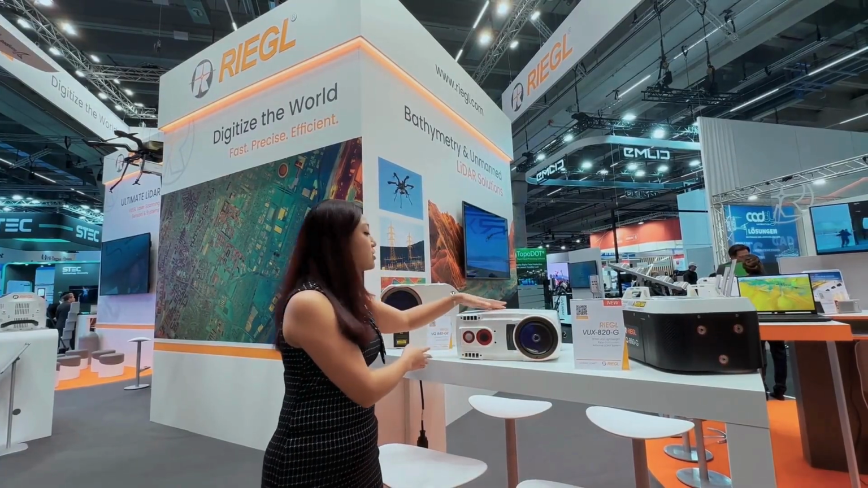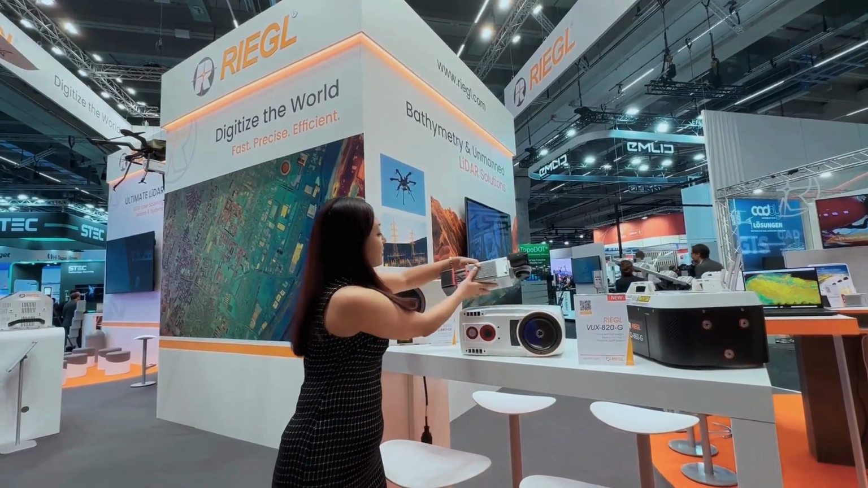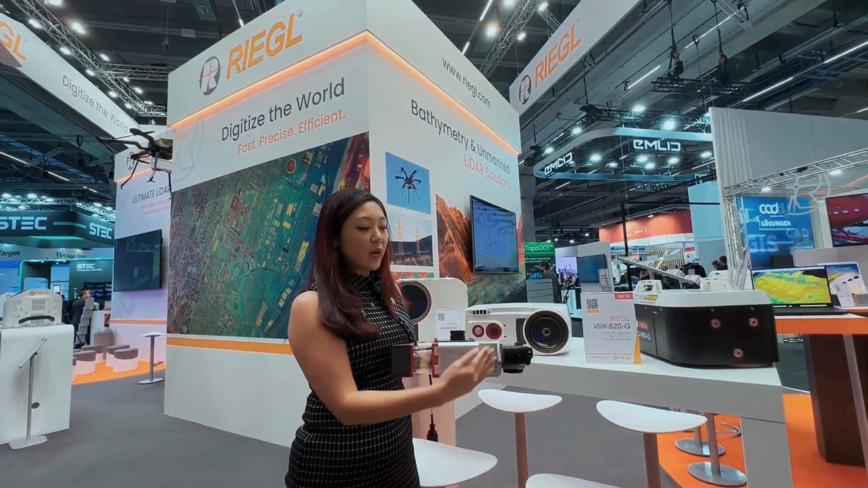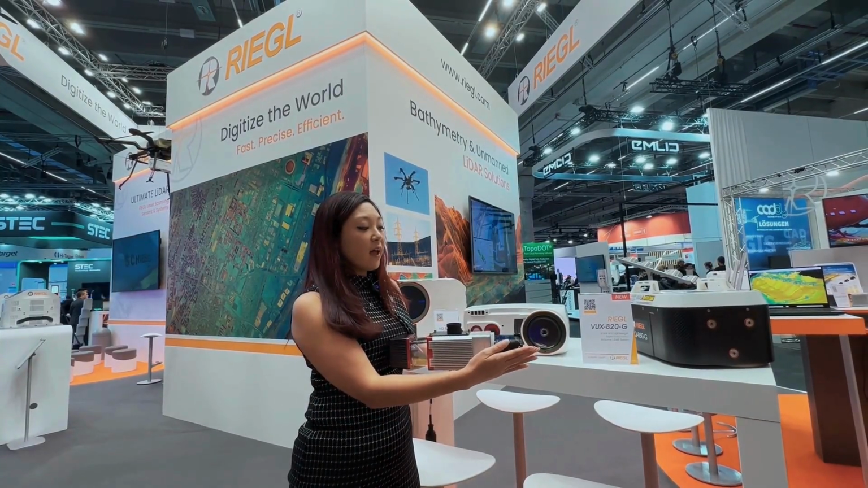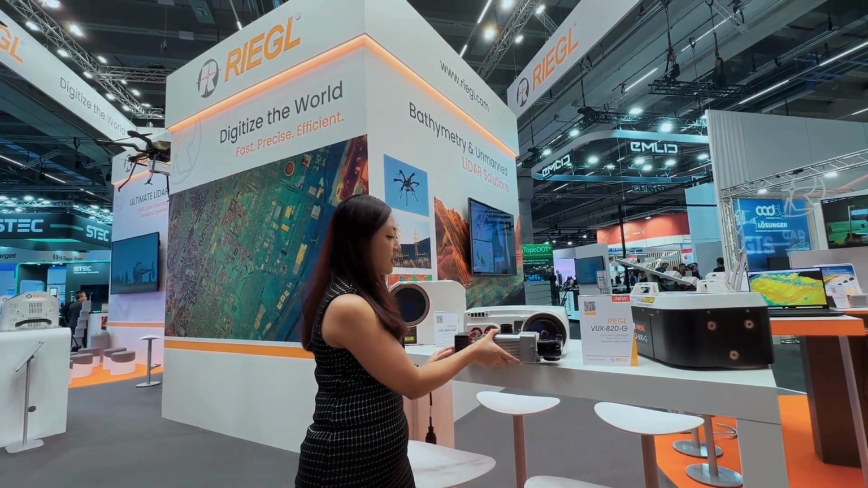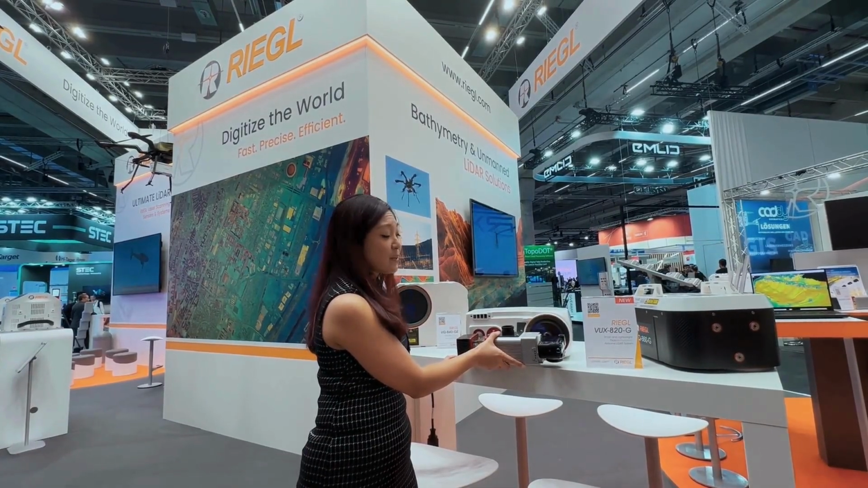This system is so compact, just for the sense of scale. This is our fully integrated MiniVux 3 UAV with RIEGL-E and a Sony Alpha 61 camera, and if I put it right in front of it, you can see just the sense of scale on how small this fully integrated system is.